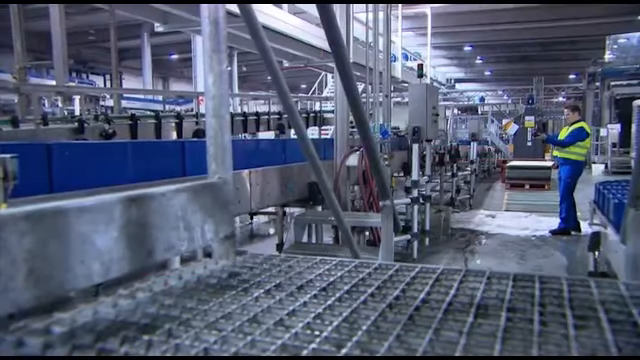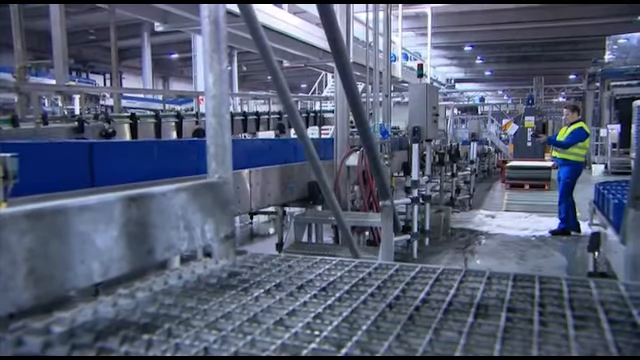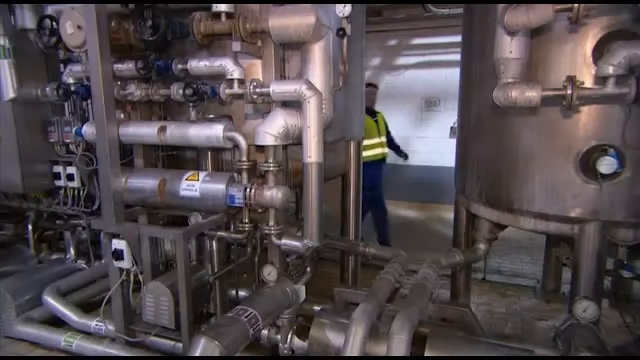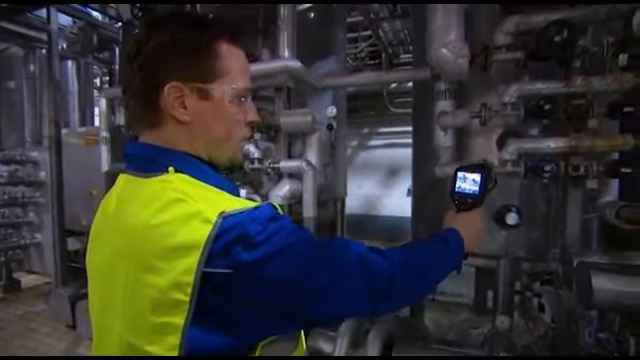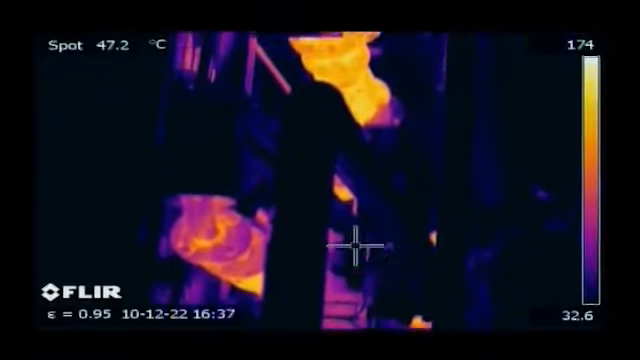Examples of faults that can be detected with thermal imaging are overheated motors, suspect rollers, overloaded pumps, overheated motor axles, hot bearings. Thermal imaging also gives valuable information about the condition of pipe, tube and valve insulation.